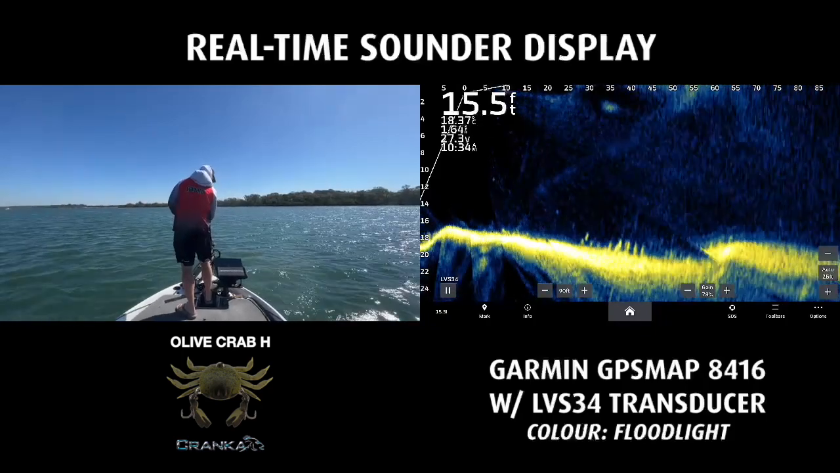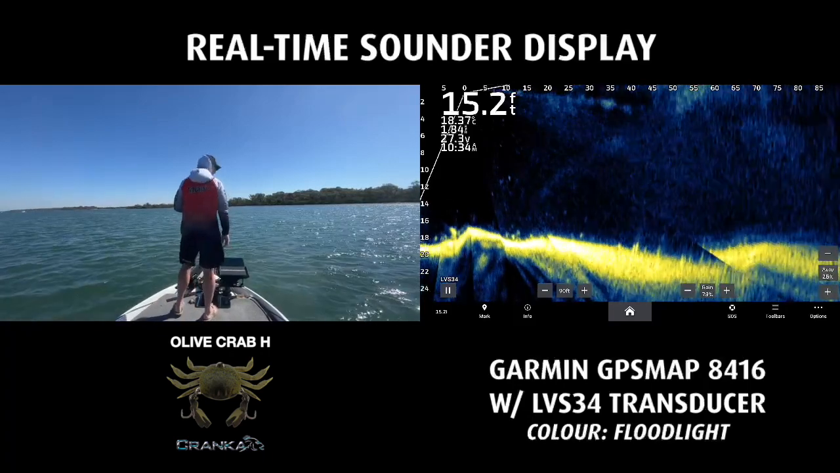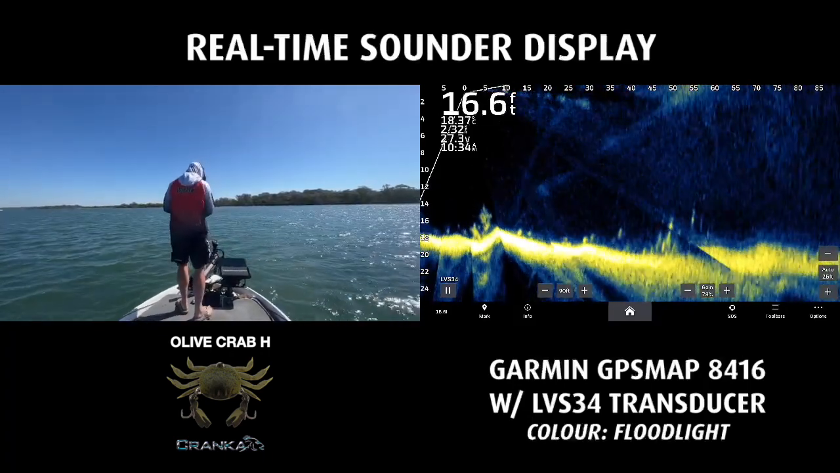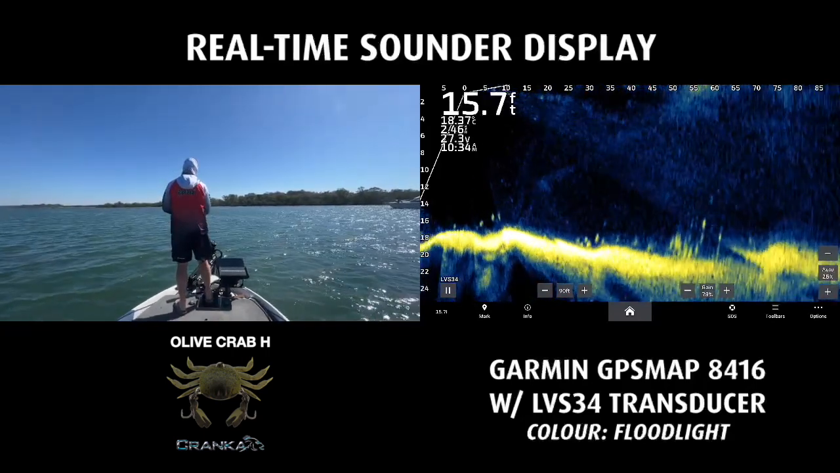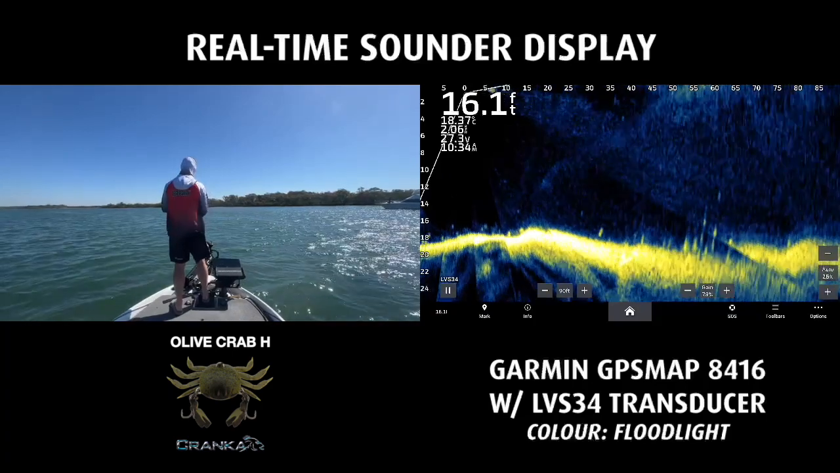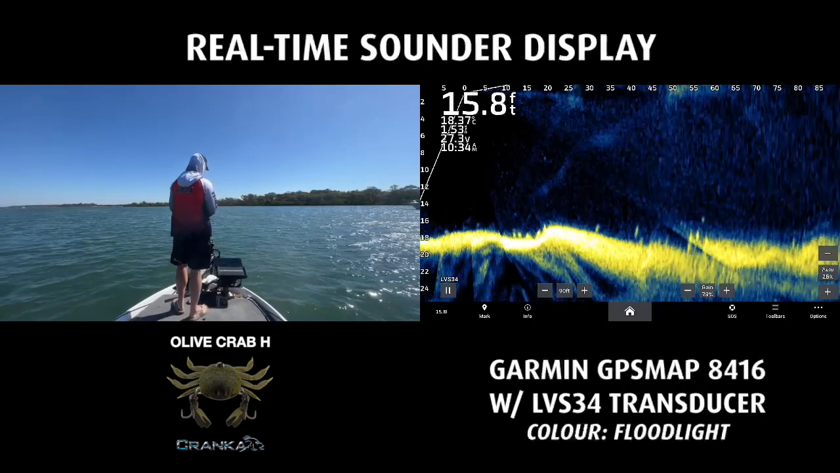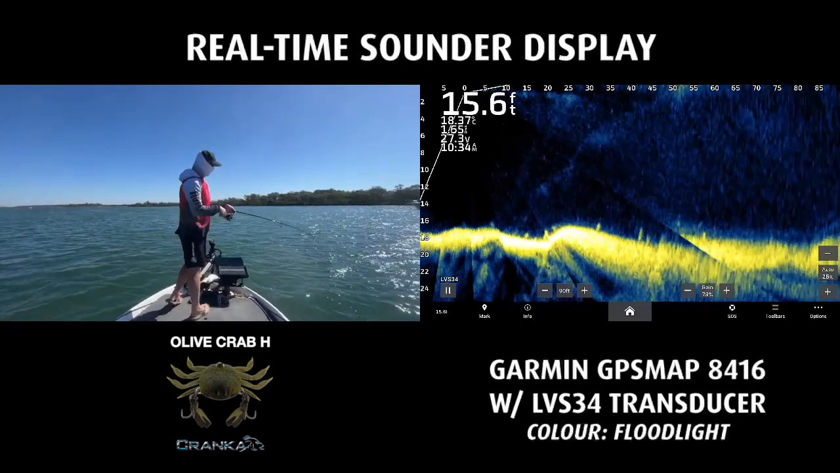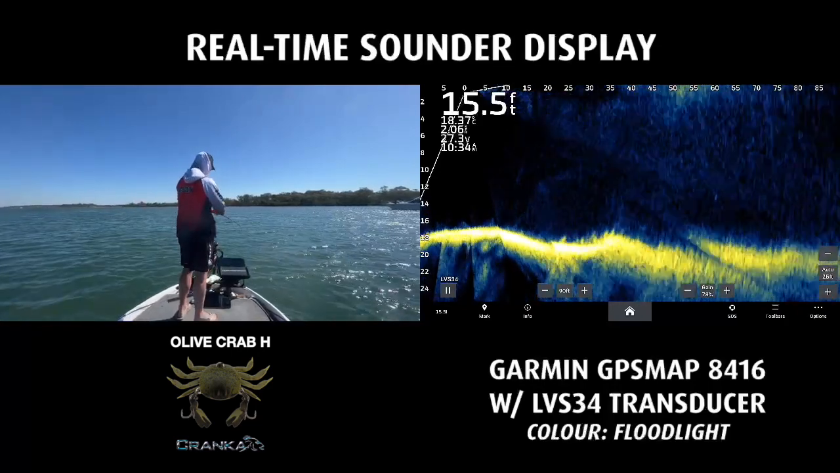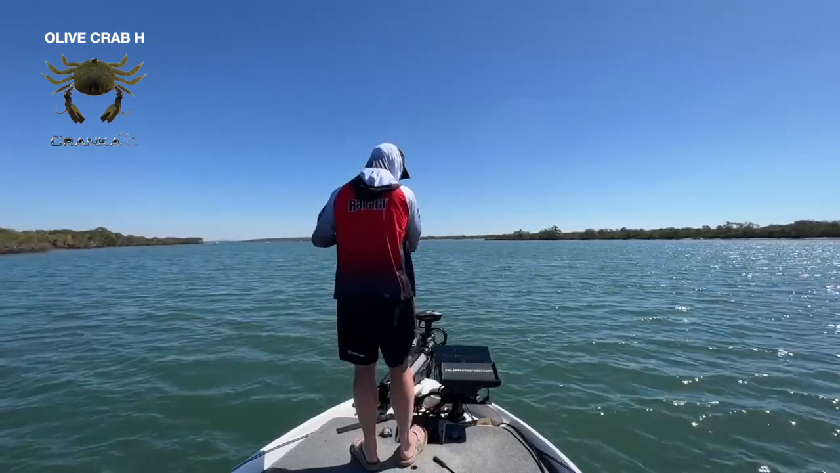There it is sinking. 12 foot. Oh, it's going to drop right into them fish. I like it. Okay, it should be in there by now. And there he is. It's just not fair, is it? Oh man, there's fish out there.